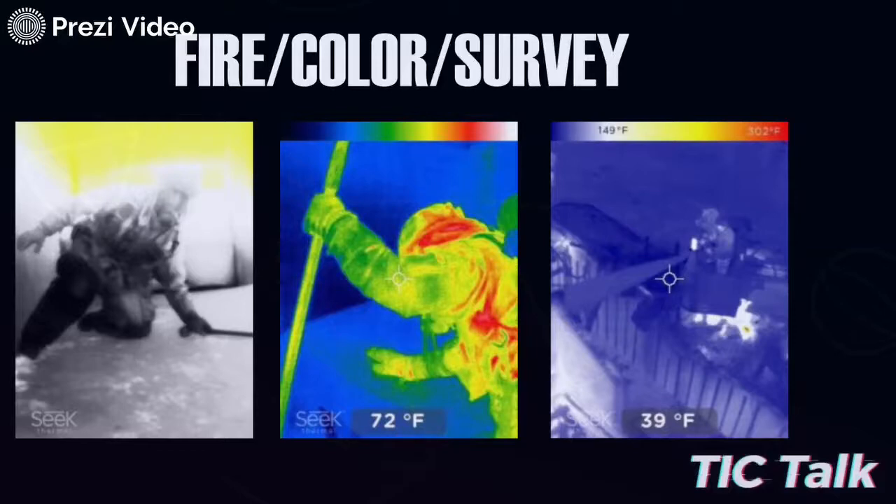On the survey mode on the right, now we can see that this is looking down on the bucket of Truck One. The water coming out is one temperature. The firefighters down inside of there are another temperature, but you can see down below the bucket, there's a little pocket of yellow and red. And so that's how you can use this to find out where hidden fires or spot fires would be. Because if I was in fire mode still, all of that down there would be very similar in temperature, and I might not see that red pocket or that white area. It would all blend in because the scale is so much wider for it to look at.